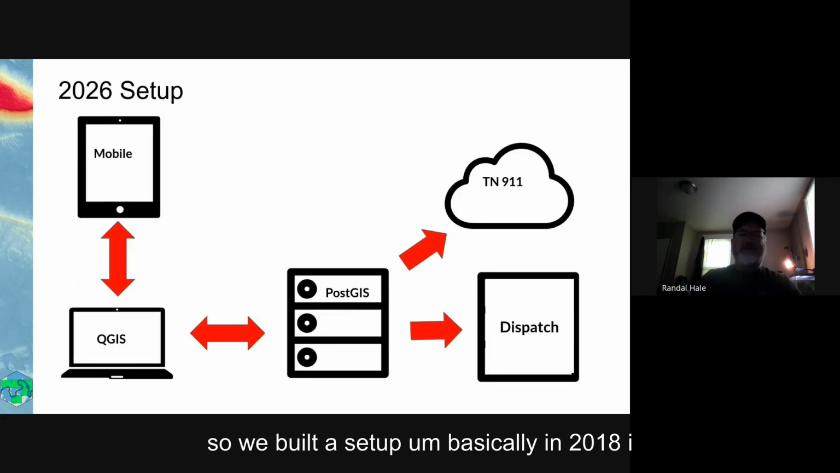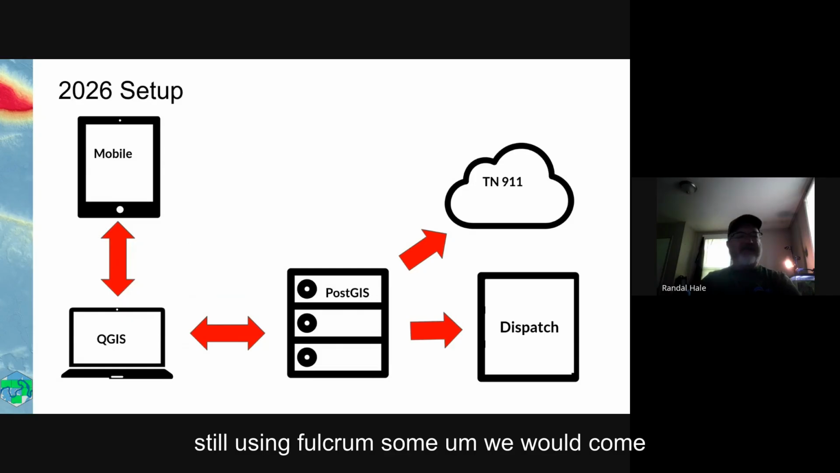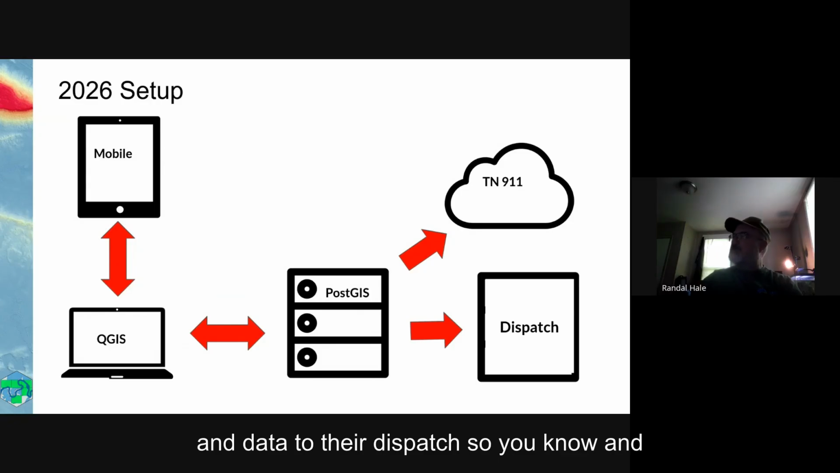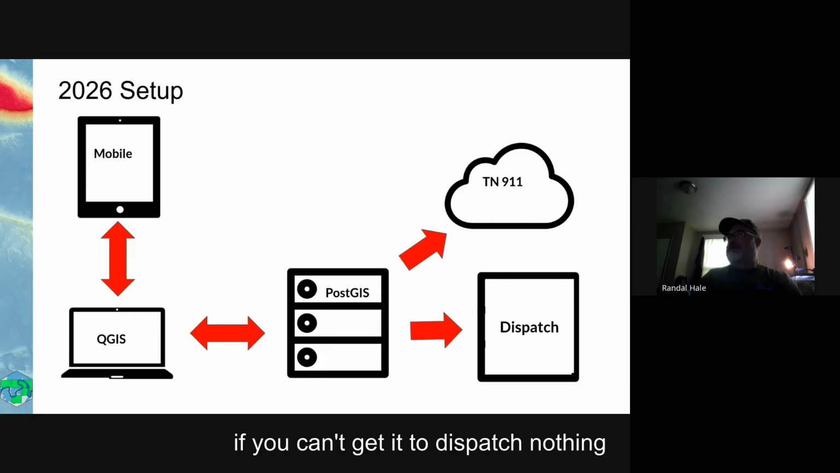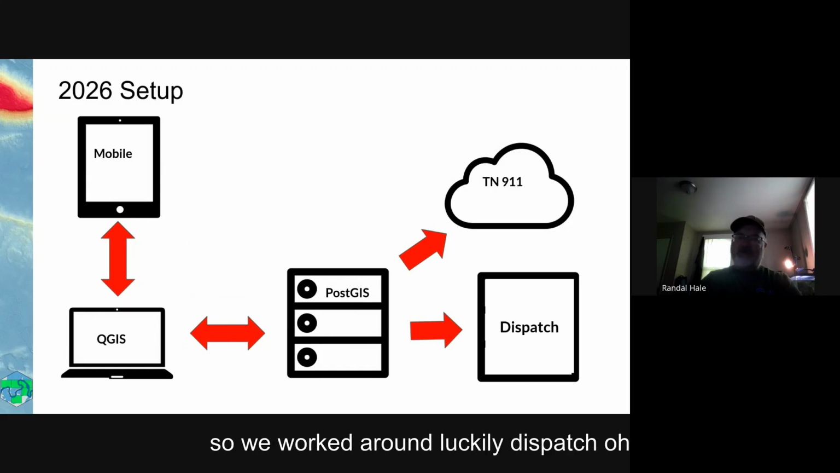Basically in 2018, I think I changed this to 2026, and I should have left it 2018, but the client had a mobile. They were using Fulcrum. They're still using Fulcrum some. We would come in, process the data in QGIS, push it to PostGIS, and then we had a set of scripts that would run and send data to the state and data to their dispatch. And if you can't get it to dispatch, nothing good's going to happen. If you can't get to the state, nothing good's going to happen. And so we worked around.